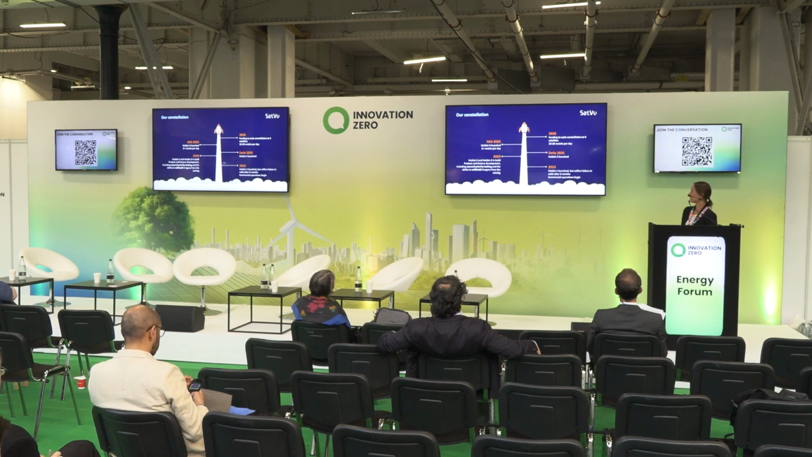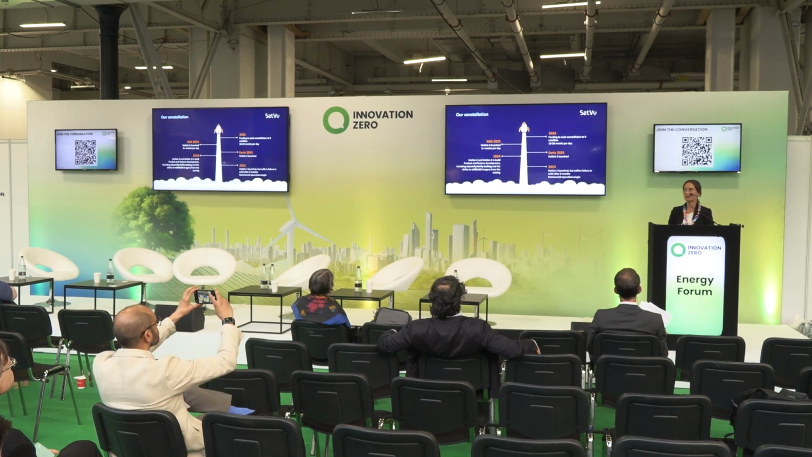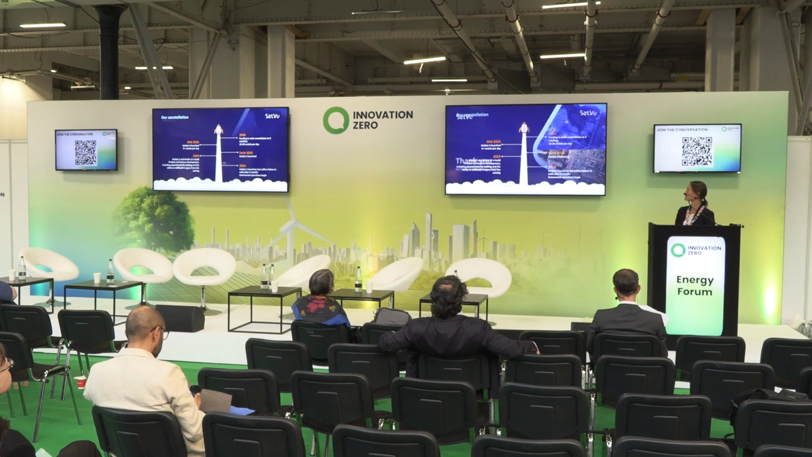And then finally, just to iron out the timeline for us as a company, after what happened to our first satellite, we're anticipating the launch of HotSat-2, so our next sensor, early next year. And we're planning a constellation of 10 sensors.